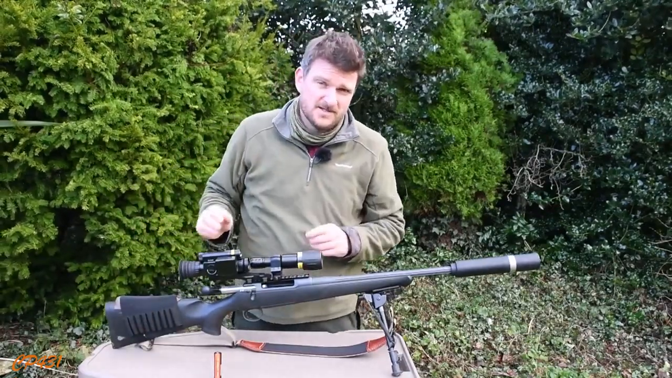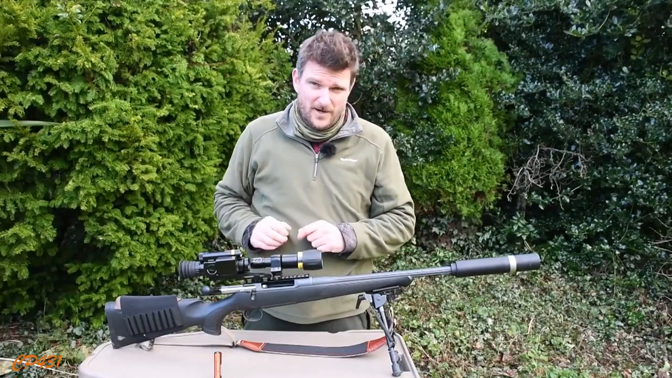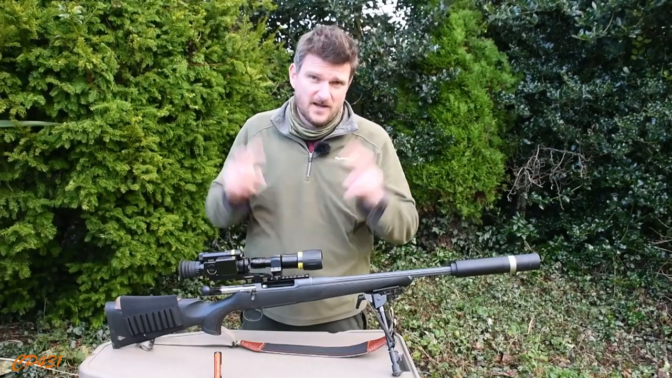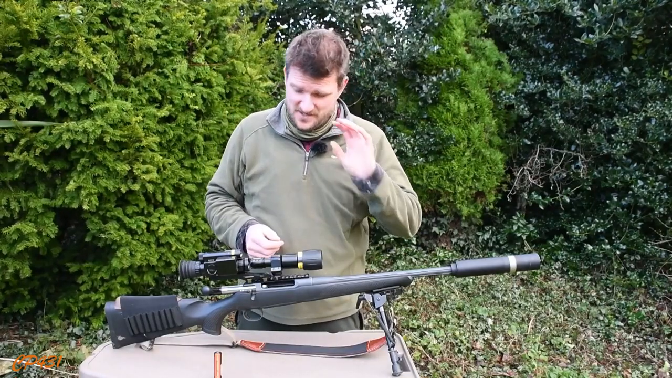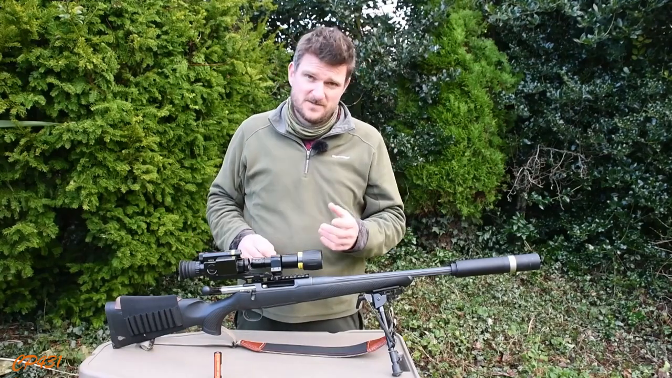Now, in cold conditions with gloves on, you've got to be quite sure of which button you're pressing. Like any night vision or digital unit, thermal unit, you'll get used to the language of which the buttons need, and the sequence in which you need to press things. I've used the scope on a couple of rifles. I've had no problems hearing it.